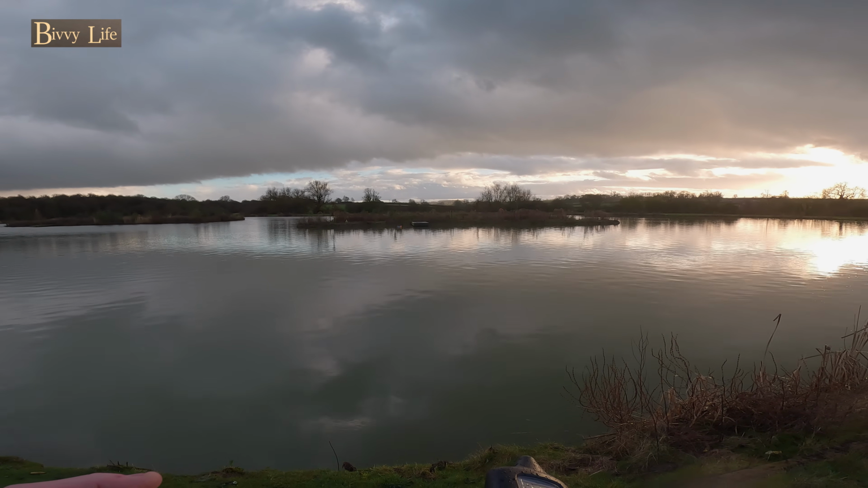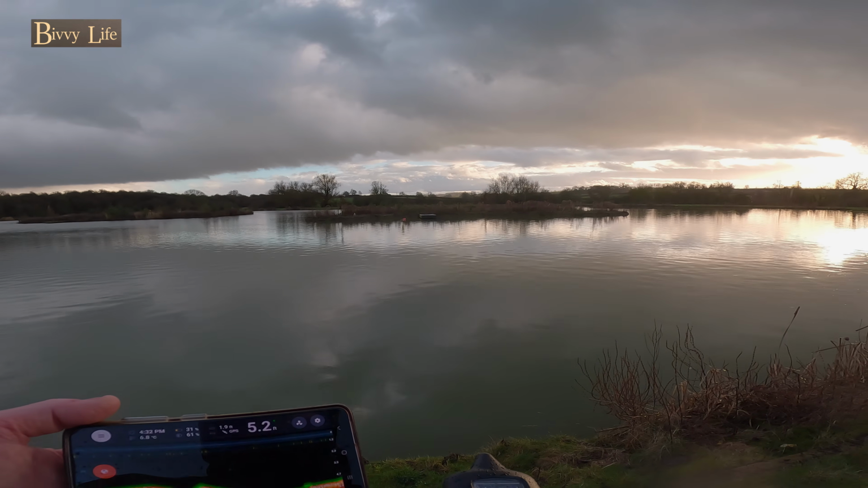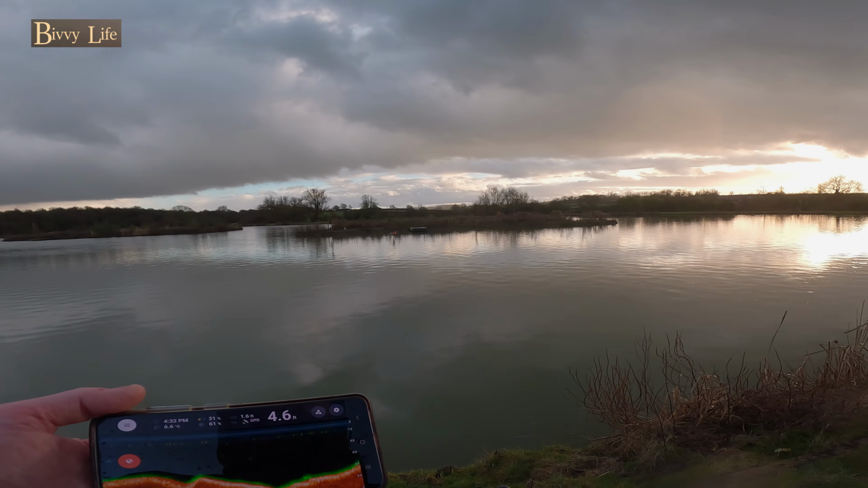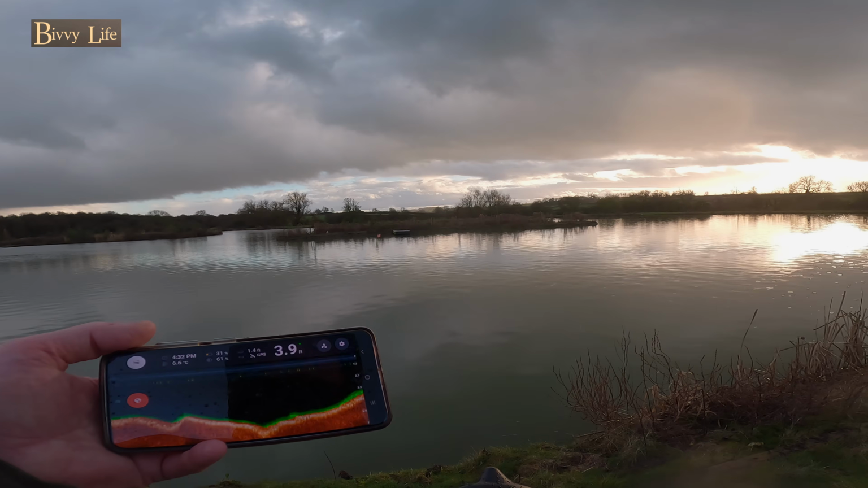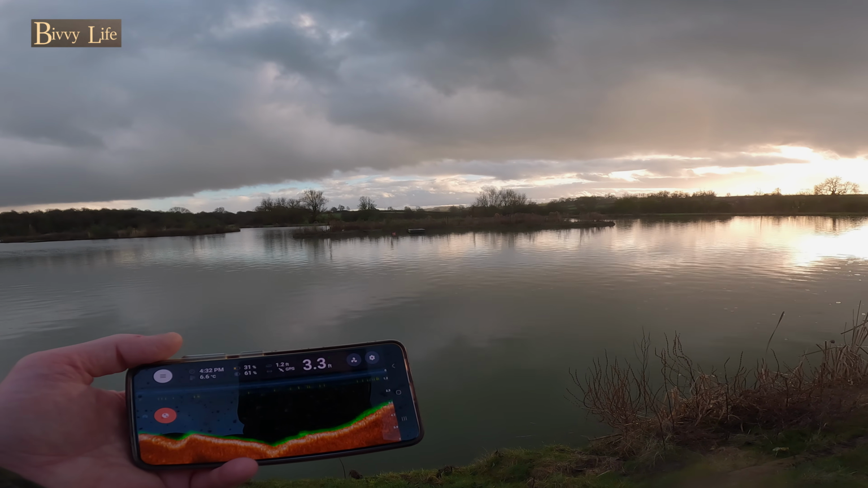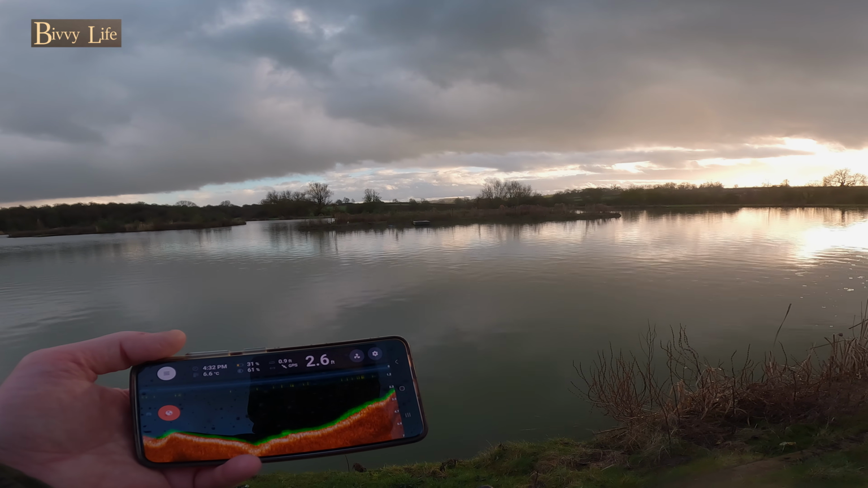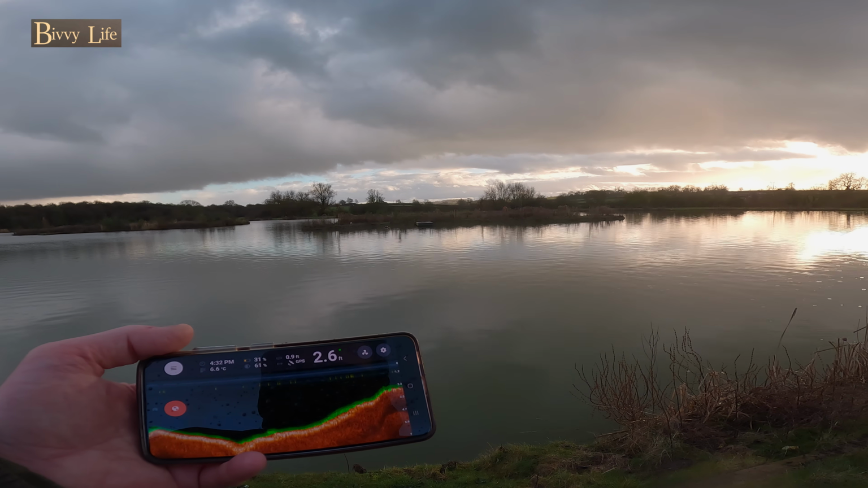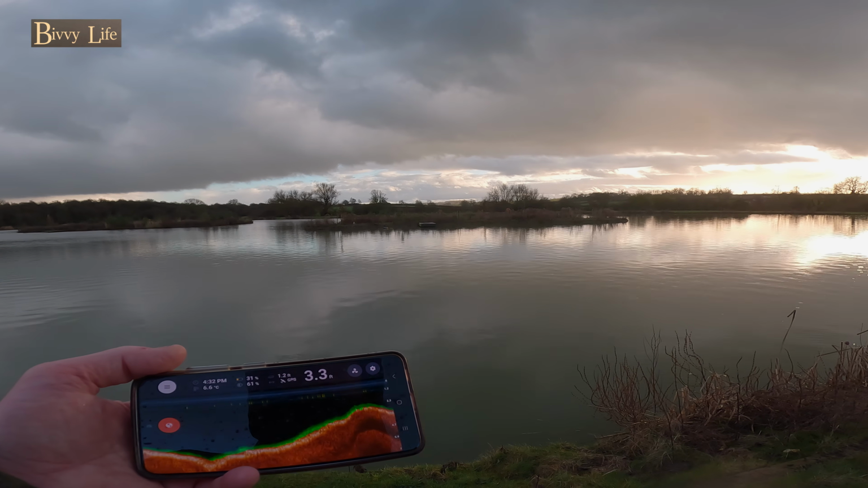So just the other side of that duck board now. 5 feet 2. And I'm about 3 yards off the island. Just under 4 feet there. That's a nice clean edge to that island, which is nice in terms of I haven't got to worry about snagging my boat up or anything there.